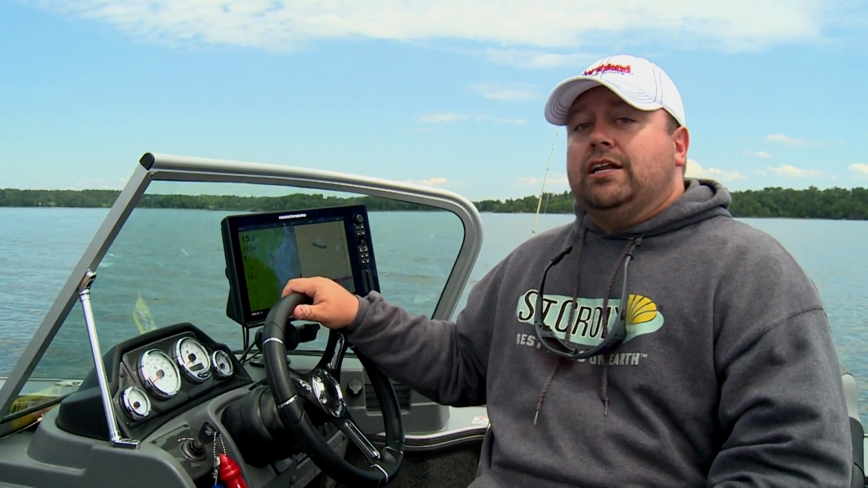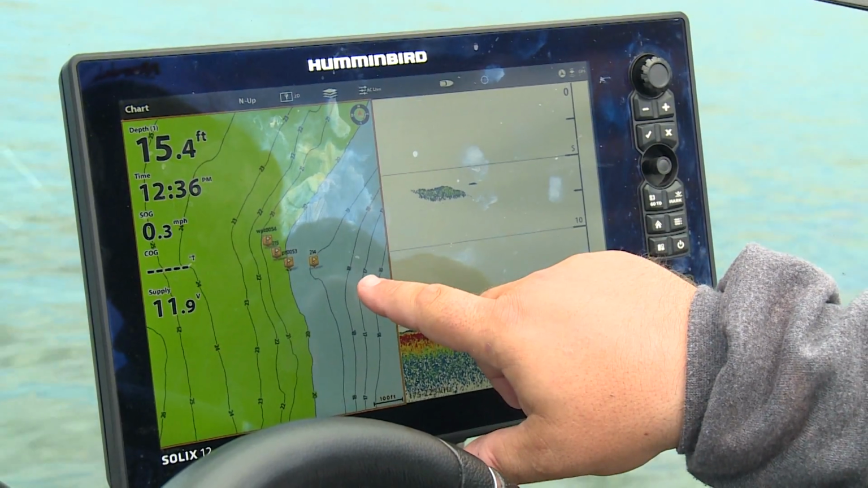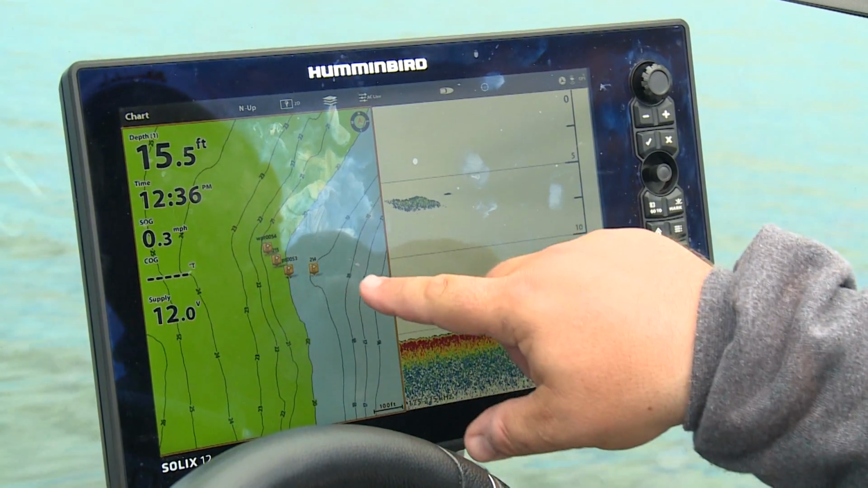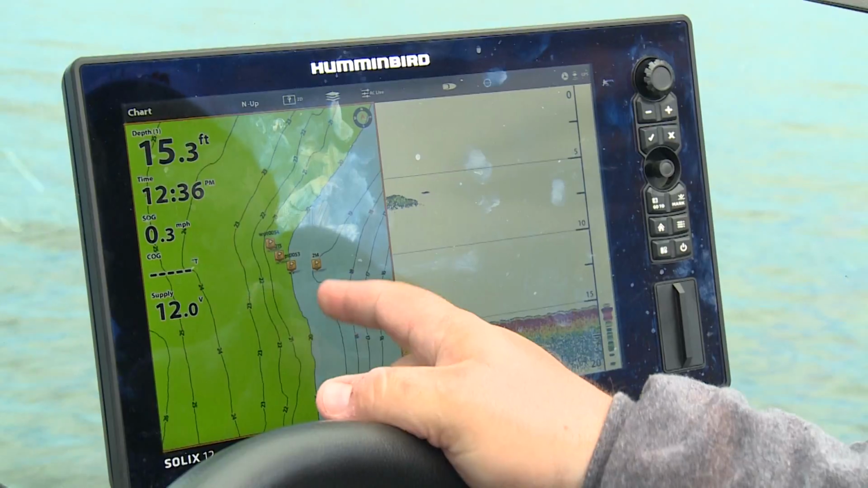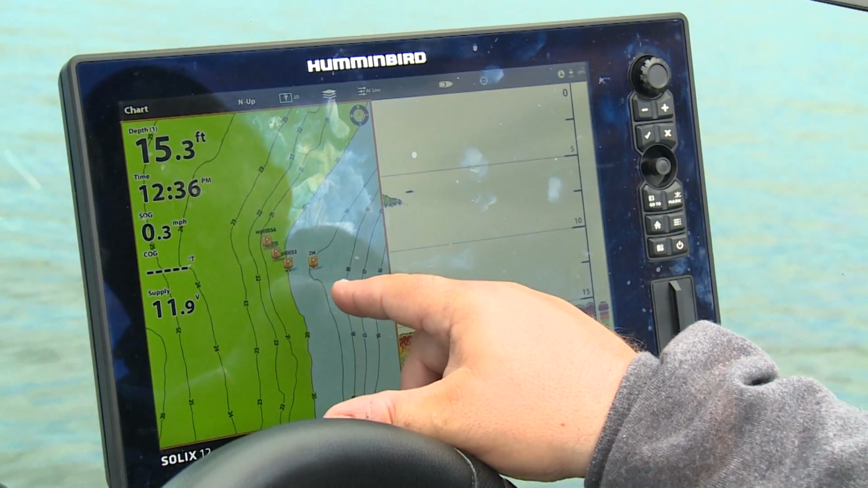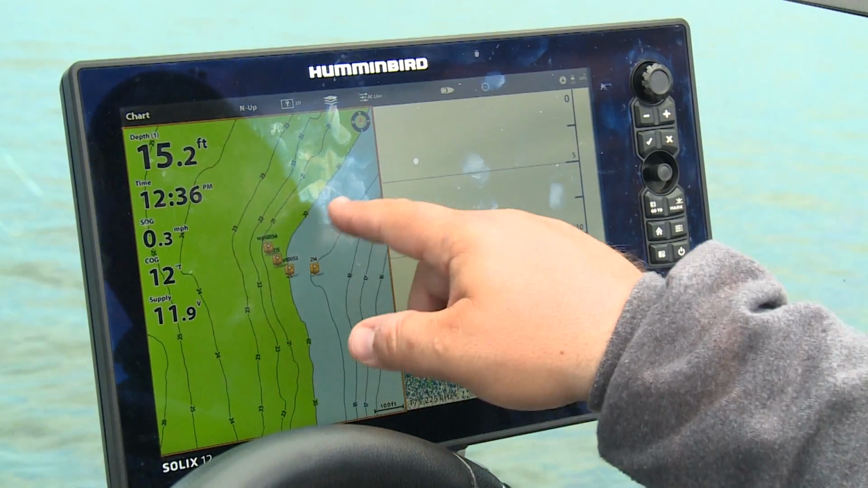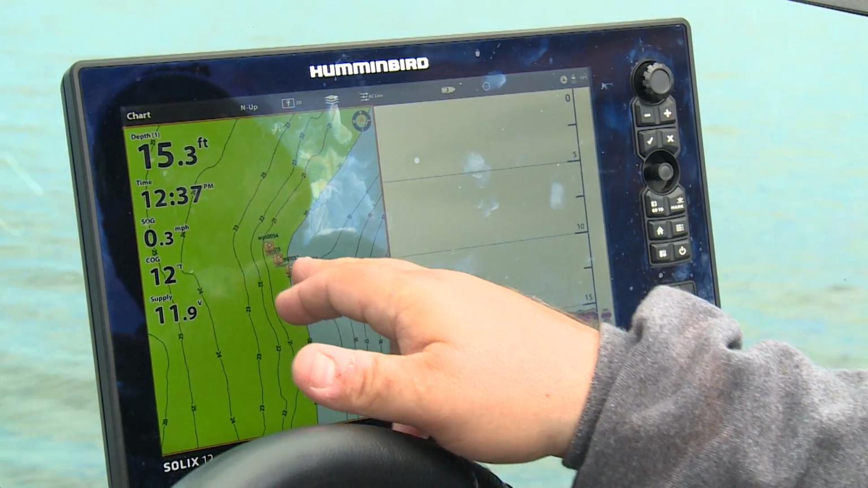If you look on the screen, I've got just such a spot. You can see it's studded with waypoints. There's actually 3 small rock piles, no bigger than the size of this boat, that exist right next to each other, but separate, on this small spot. Now, if you look, it's just a little jog in the contours, a slight irregularity. You'd think of it as no more than just a small flat on the edge of a basic shoreline break.